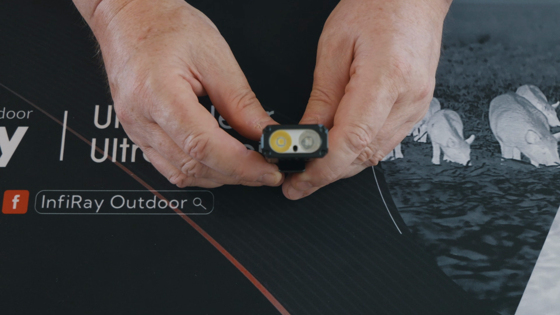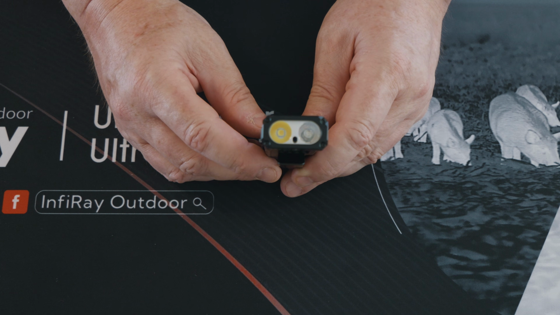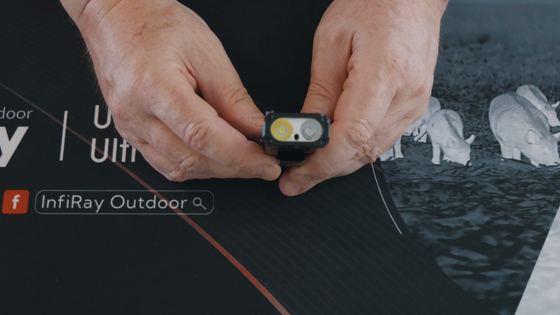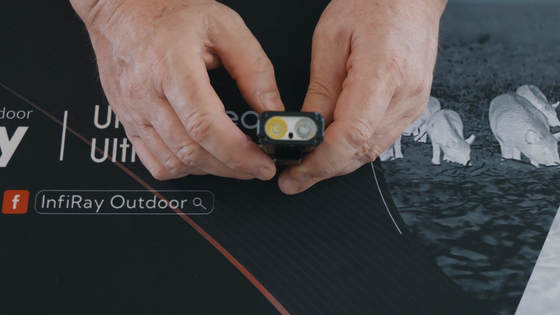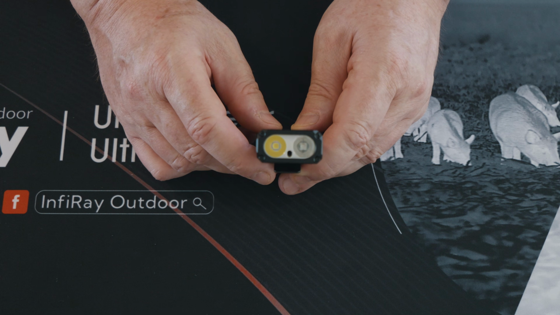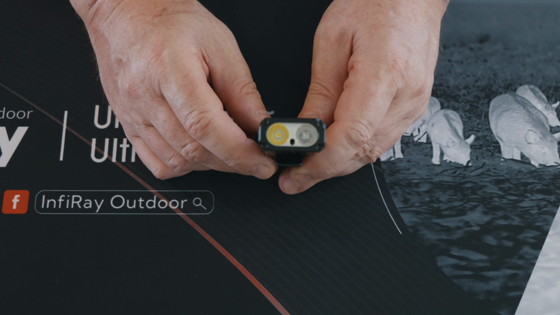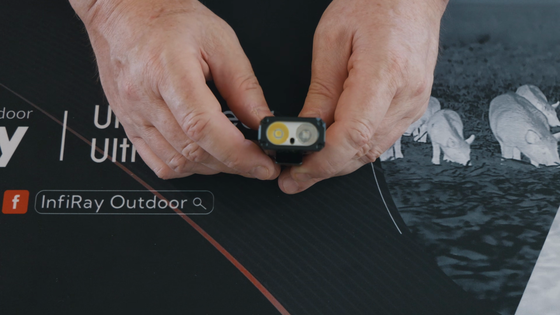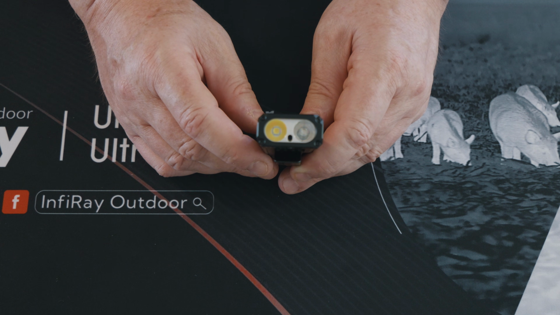If you're looking for a fox and you've got someone with you, or you've got this on a tripod, you can point it to where you shot it and then walk out to it. The plus factor on this one is you can actually have the main beam on and the laser at the same time. So you can light the area up and have the laser going down to follow it into the rushes where normally you'd be searching around for ages trying to find it.